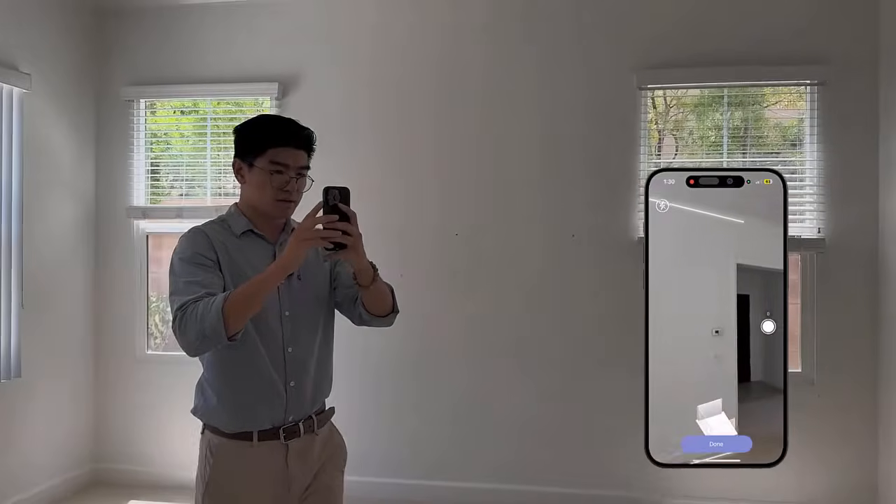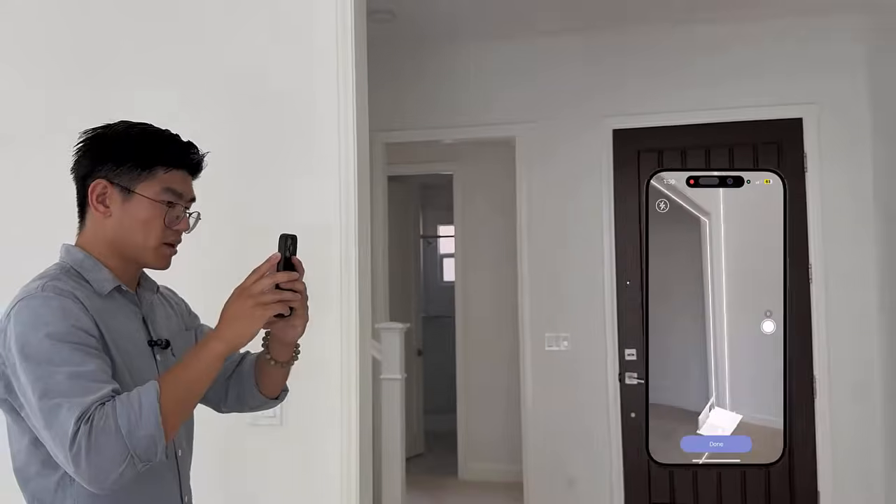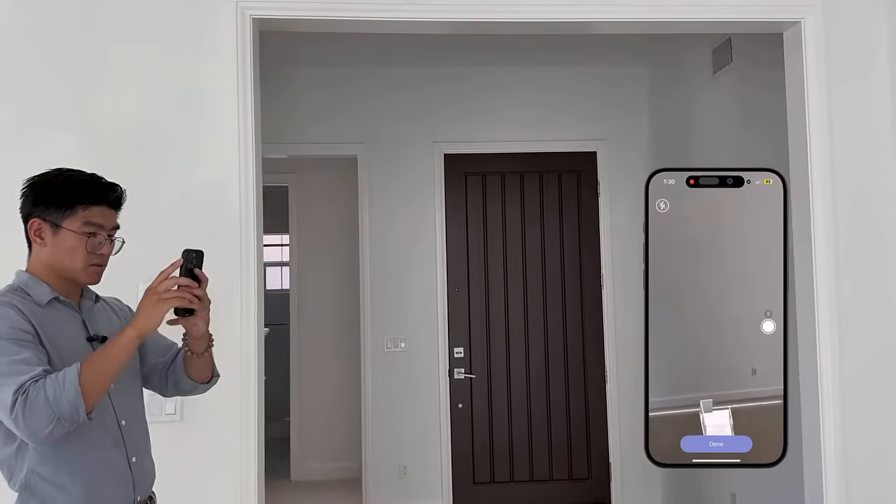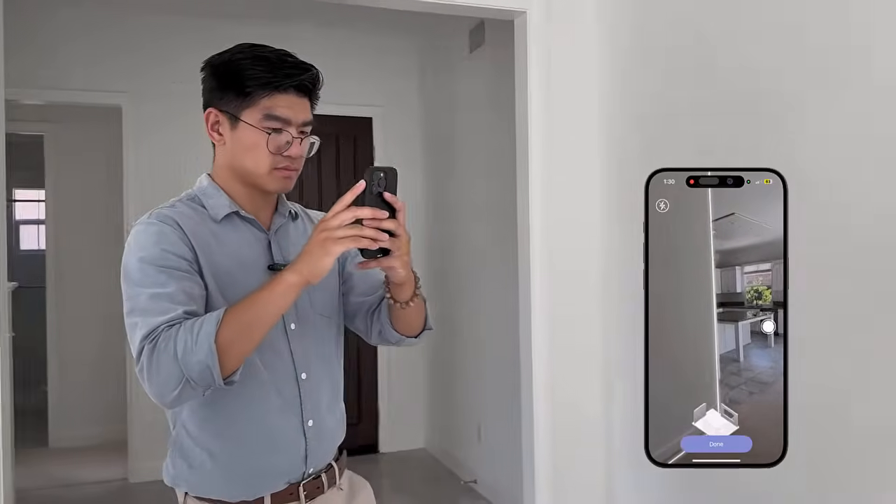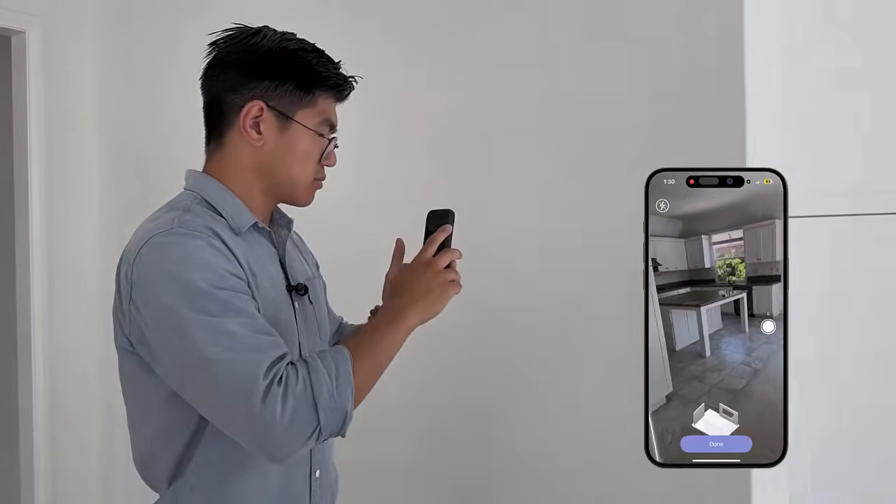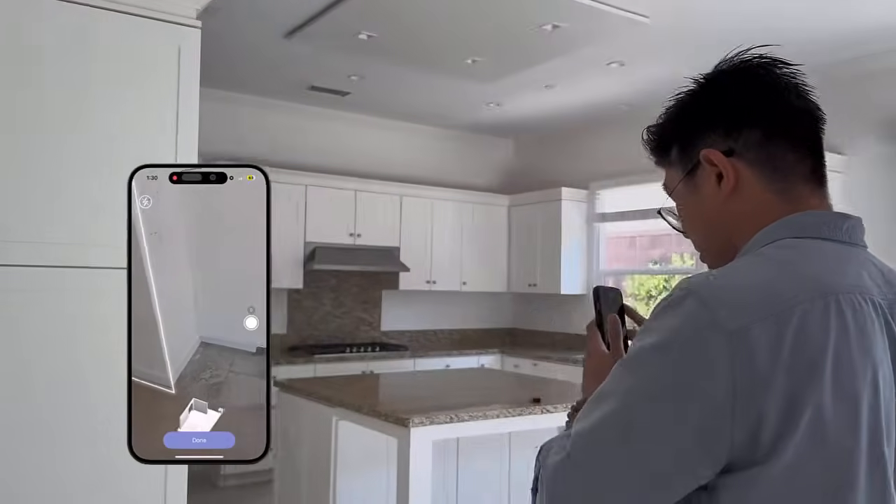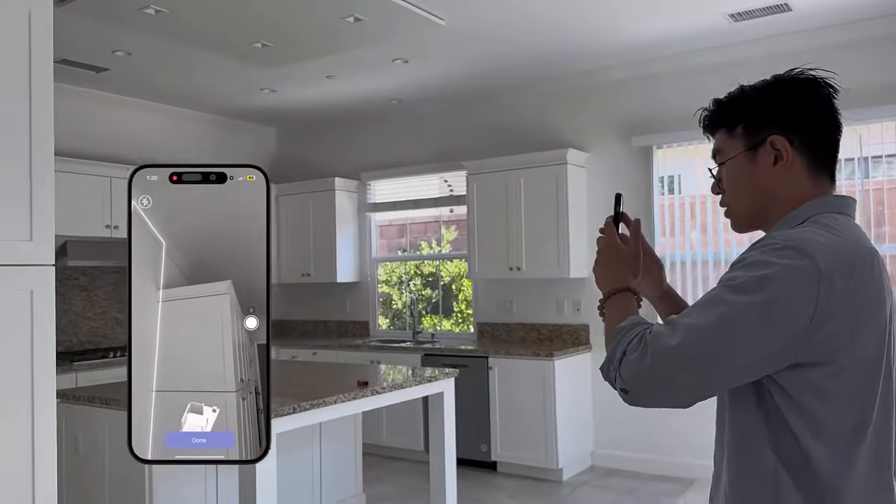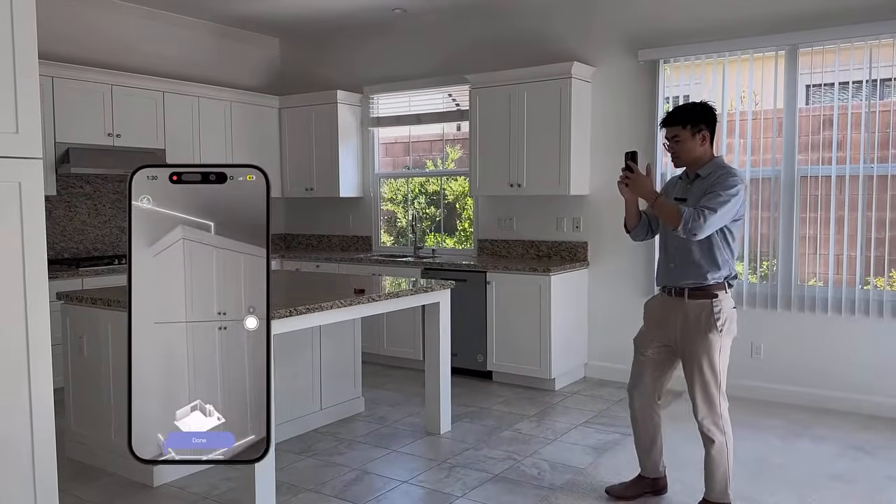And you can see it even picks up doorways right here as I walk past the entryway. As I keep on going past the walls, I'm just simply going to rotate. And here I'm going to the kitchen. I'm going to continue continuously pointing at the ground and at the ceiling as well, just to let the sensor pick up these objects.